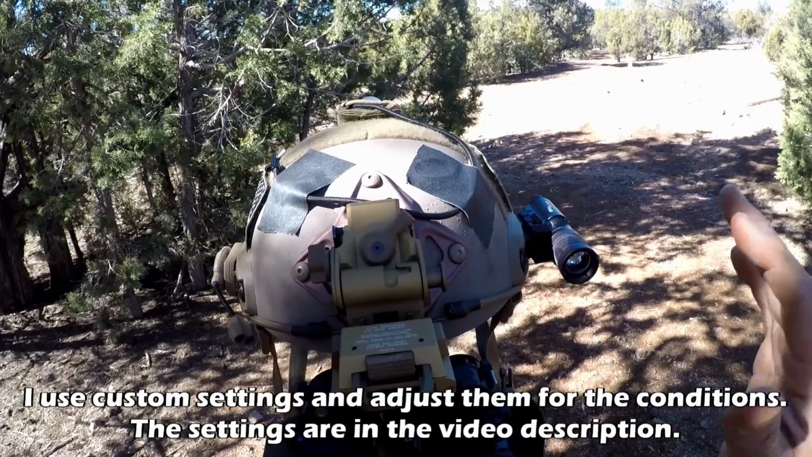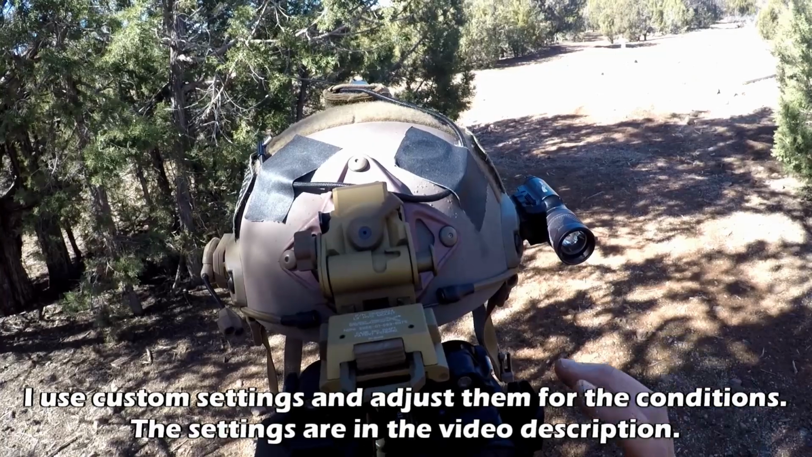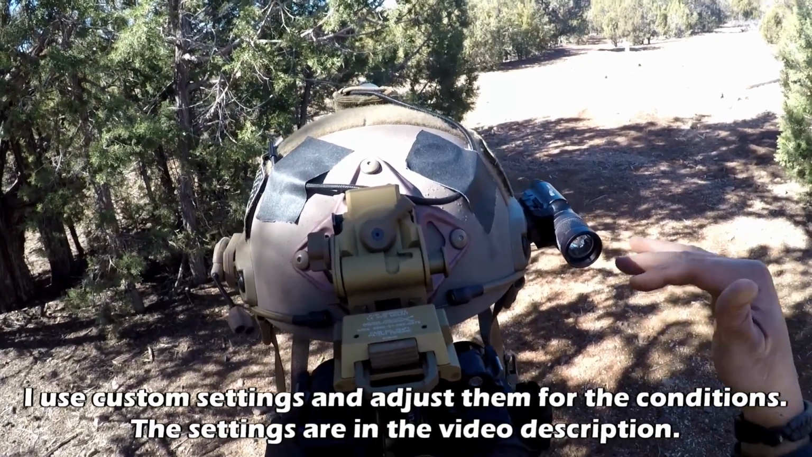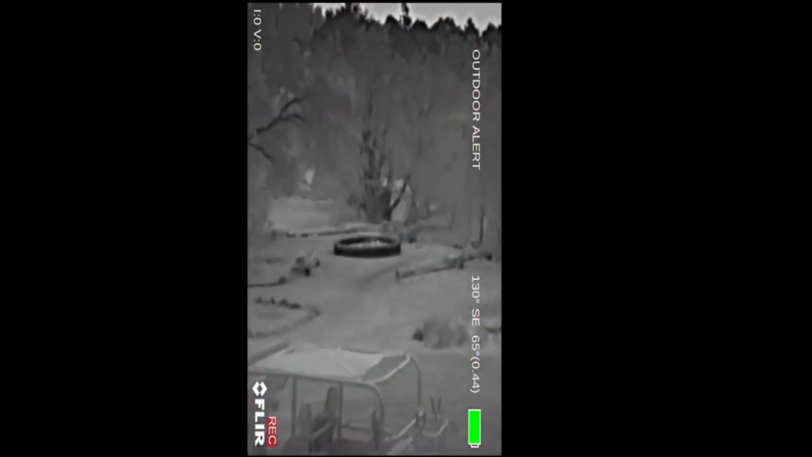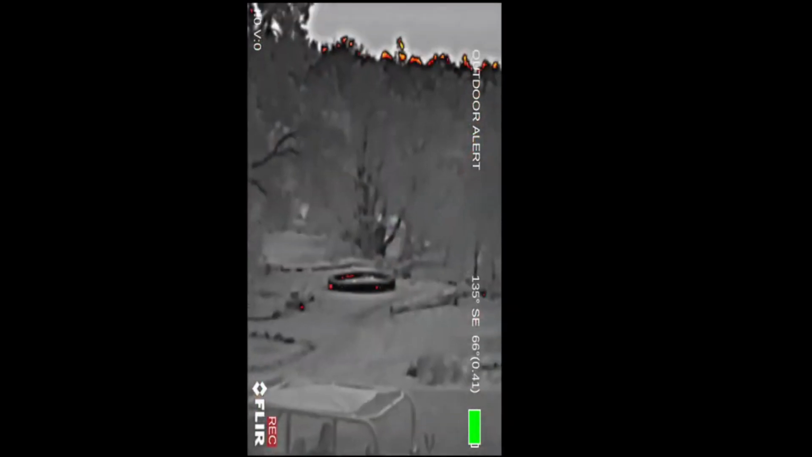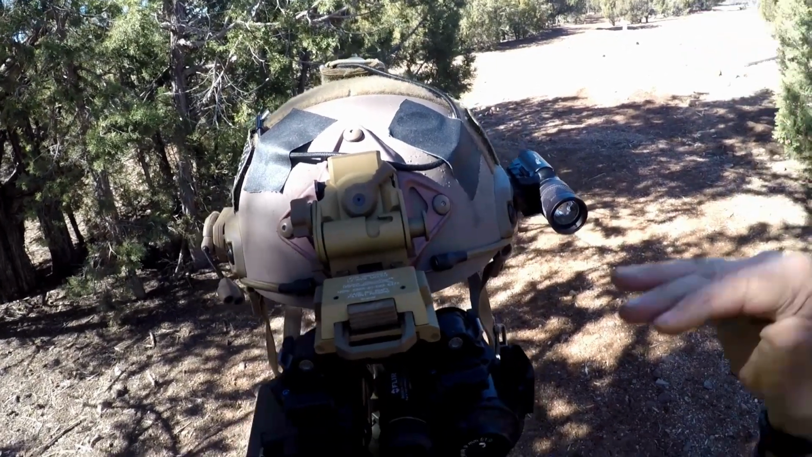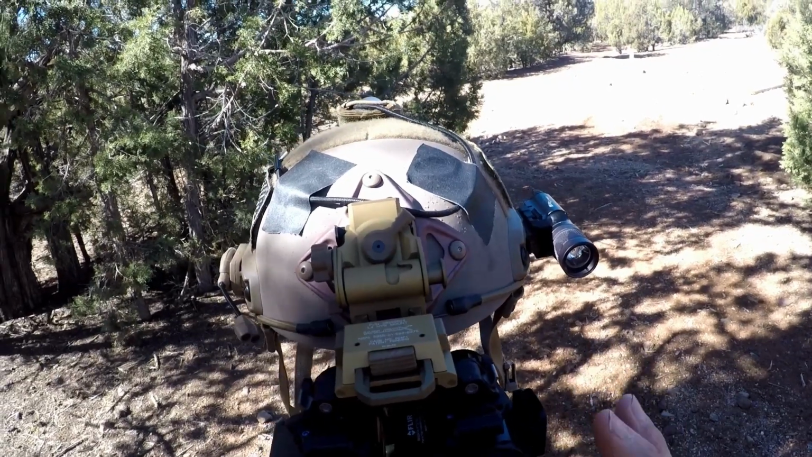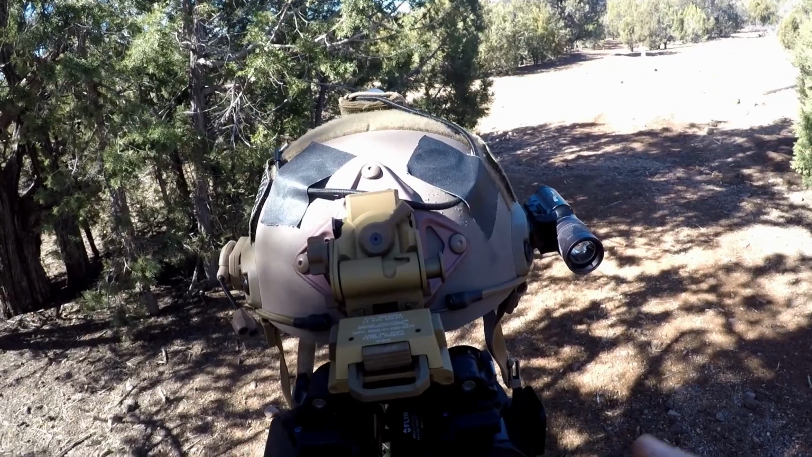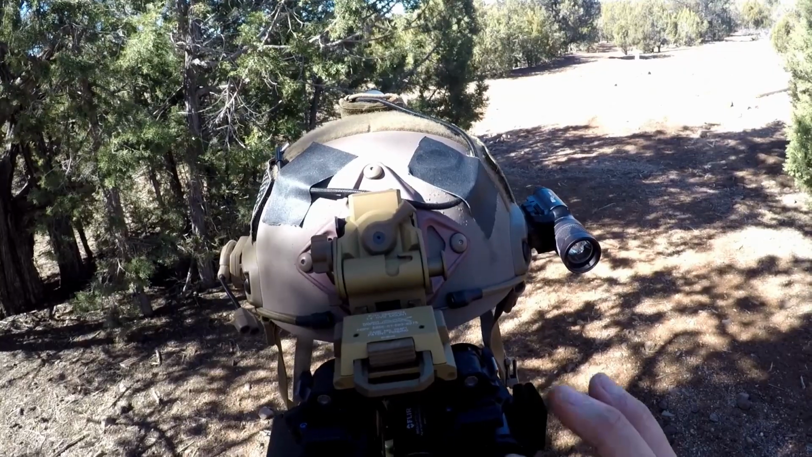I have a lot of elevation changes here, and the skyline is generally up higher. What happens if the skyline's lower, or you're on a very flat piece of property, is that the temperature difference with the sky triggers the outdoor alert mode, and you get too much outdoor alert mode. So in those types of terrain, if you have a lot of flat terrain and you're going to get a lot of skyline in your view, outdoor alert mode probably isn't going to work the best for you. Then you may not get that same type of fused, I even hate to say fusion, how about semi-fused image of the thermal with your night vision.